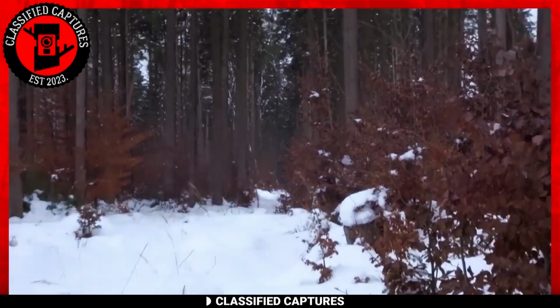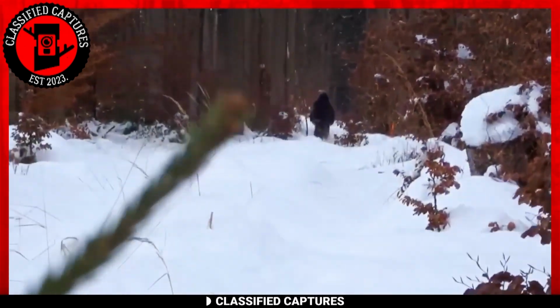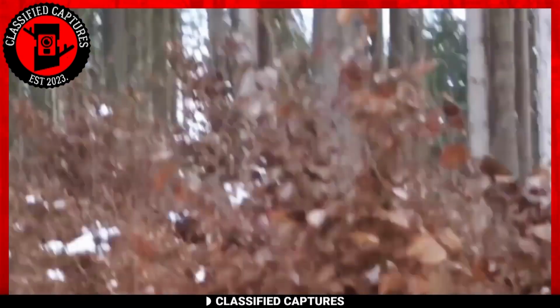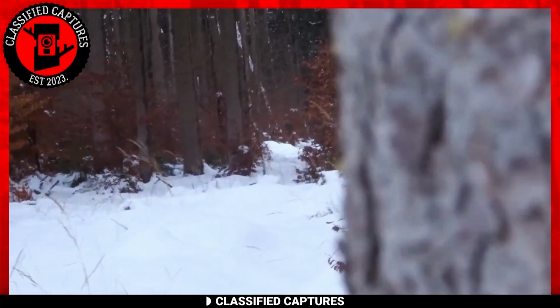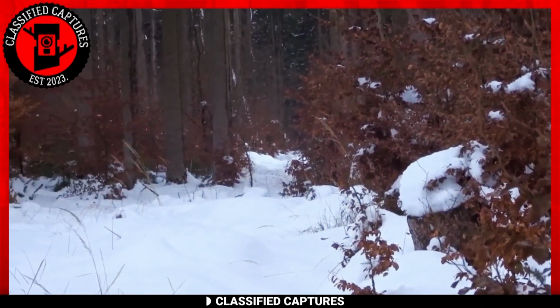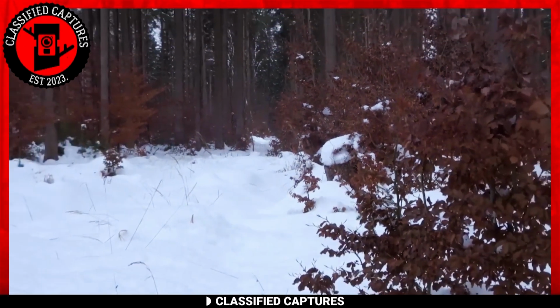Still on giant or tall creatures, take a look at this next footage. Although the uploader doesn't exactly tell us where he took the footage, based on the footage alone, we can tell that this was captured in some snowy mountain or probably during winter. At first, the footage appears to be a typical woodland scene, but within seconds, a massive, furry creature comes into view in the distance.